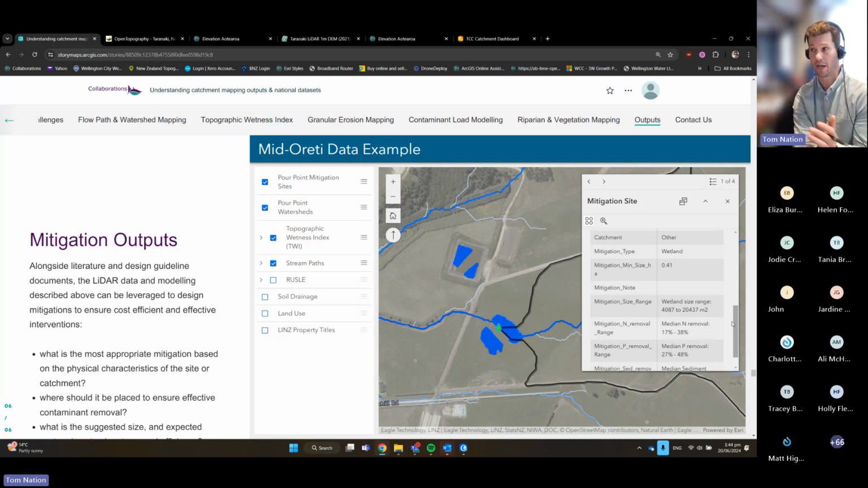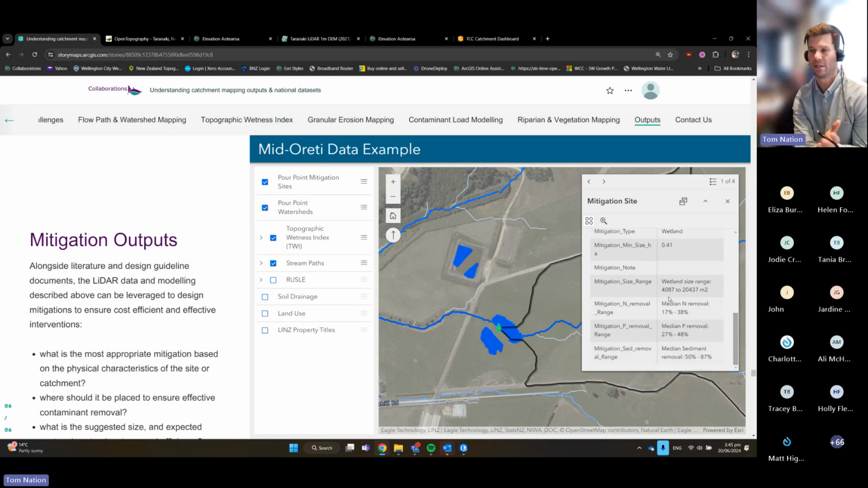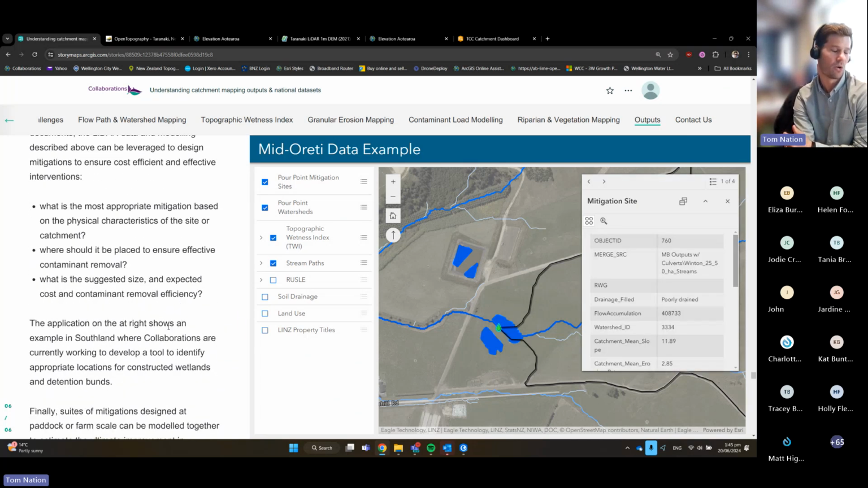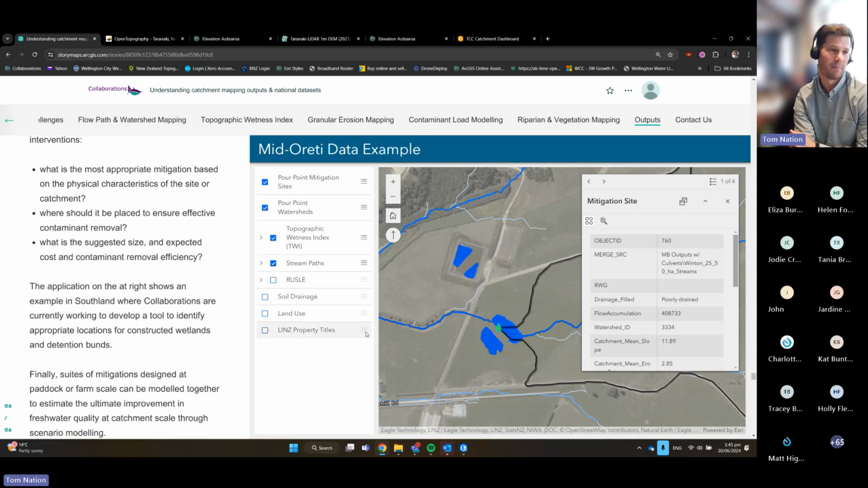And we're tying in some of that national literature to look at the optimum sizing if you were to put something there. So we're saying a wetland would be ideal, looking at its optimum size, and then saying if you made it this size, these are the median N and P removal rates that you might see from a device here. This is really powerful, really interesting work that we're looking at now. In this particular case, we're saying a wetland, and what's cool about this is we know there's a real world example here that was actually created 2 or 3 years ago, I think.